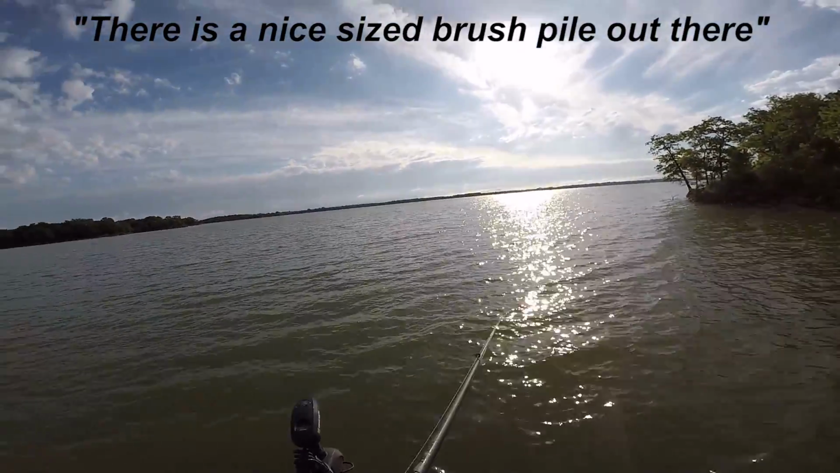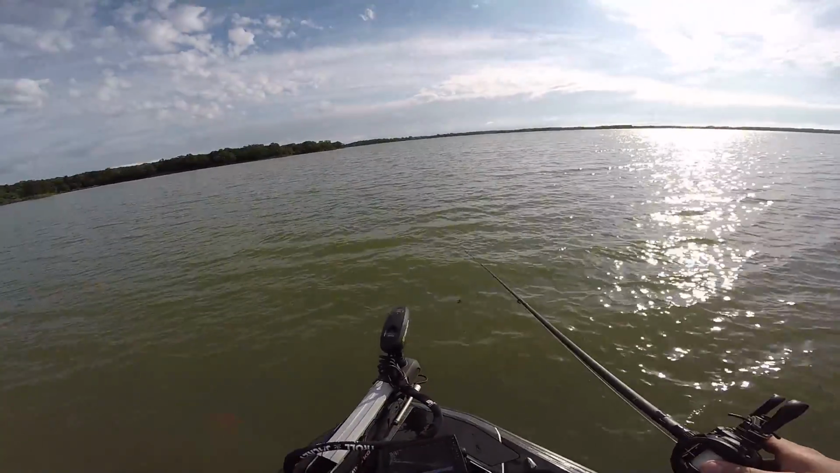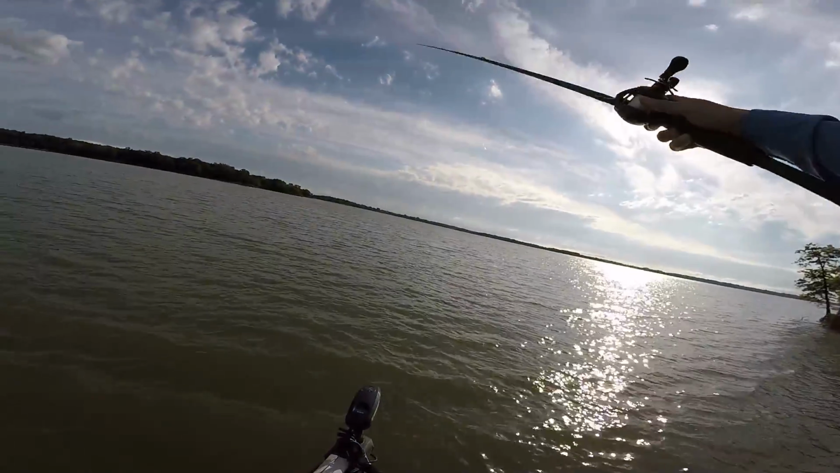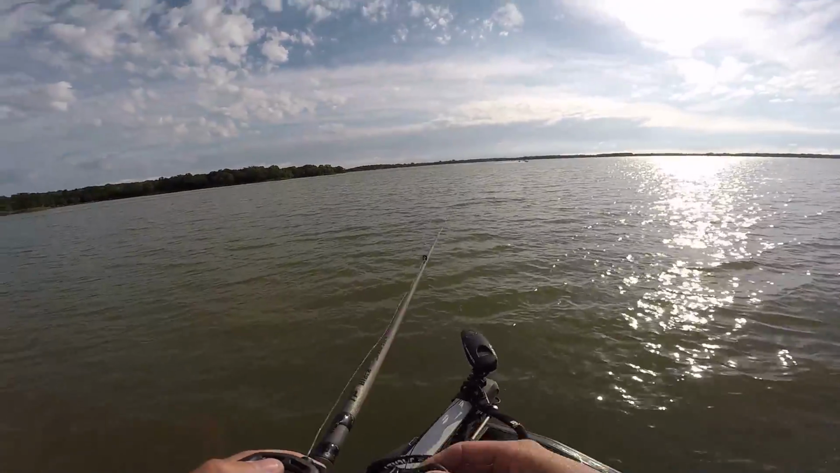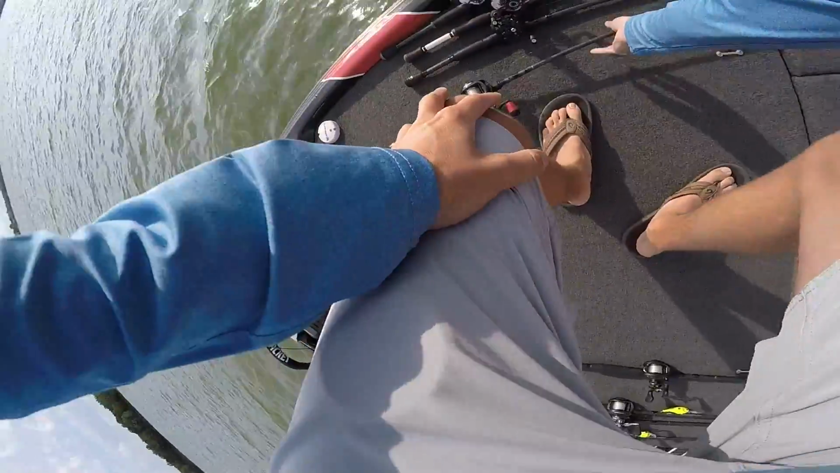There is a nice sized brush pile out there. Like right there. Nah, not really. Kind of missed it. I think I found crappie. I think I found a crappie brush pile. That looks too good to not throw at.